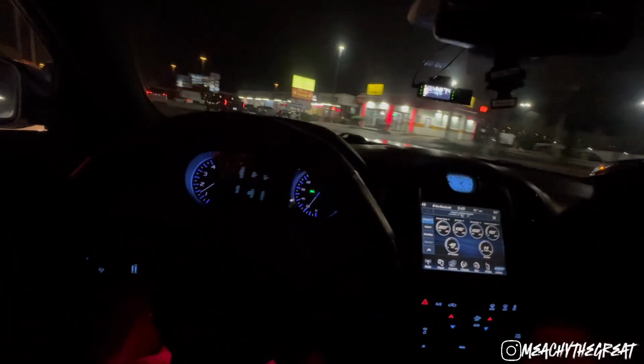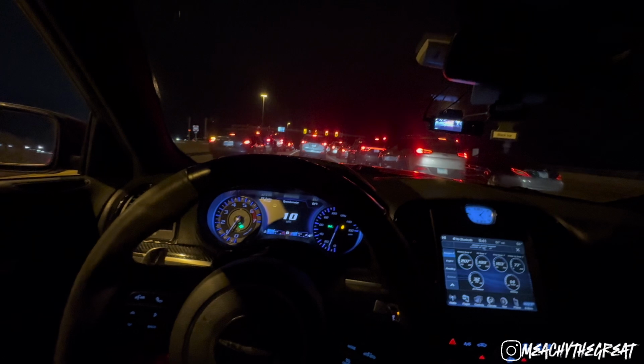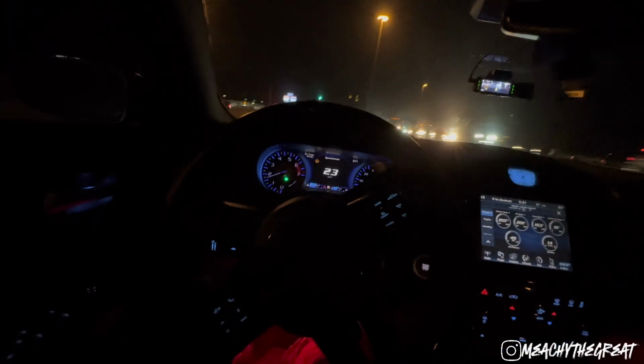Y'all hear that cold air out? That motherfucker be whistling. Yeah, I love this car. Definitely love this car.